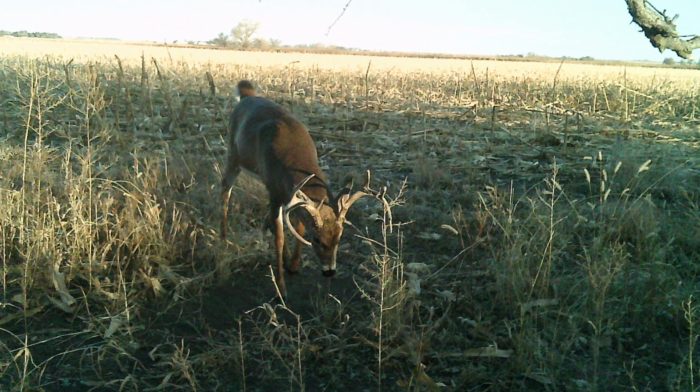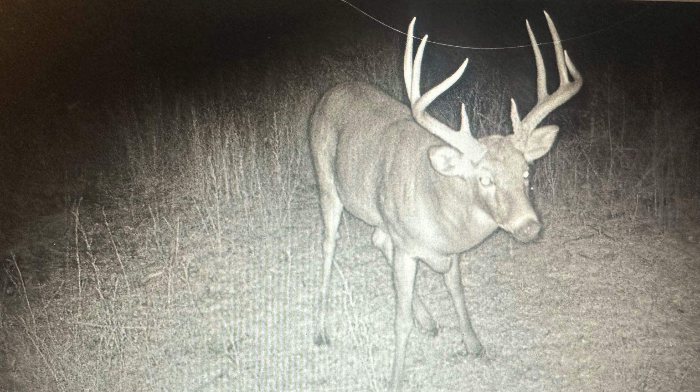And then we had him on camera a few times throughout the next few years, but ultimately, he disappeared. I do know there's some outfitting in the area, so there's a real good chance that that buck got shot, potentially by a rifle.